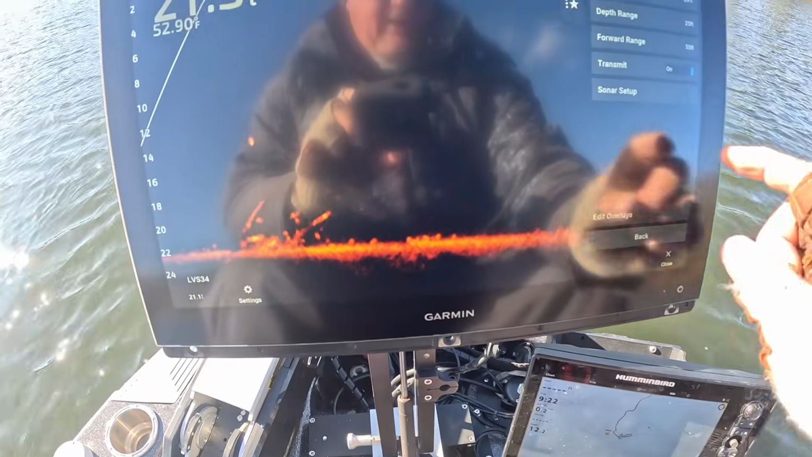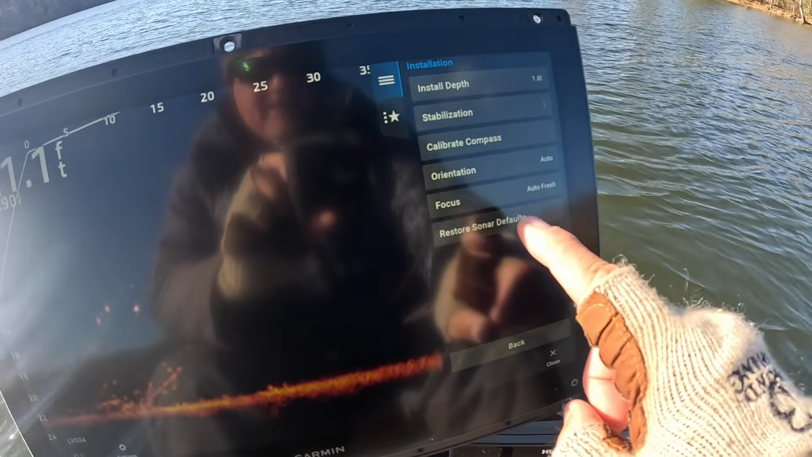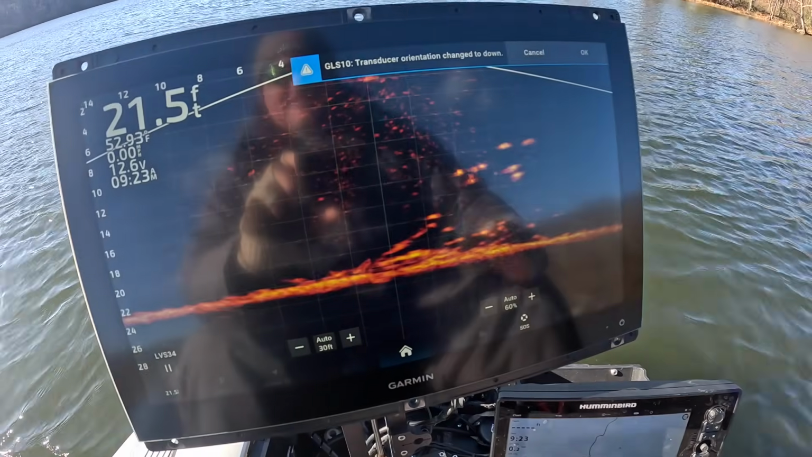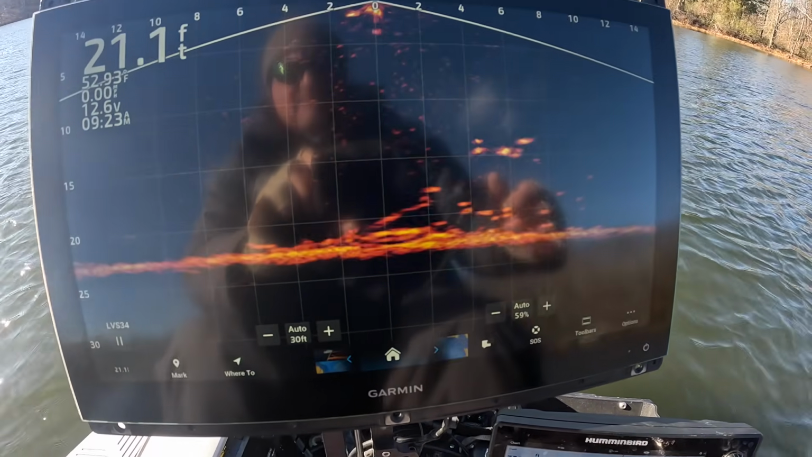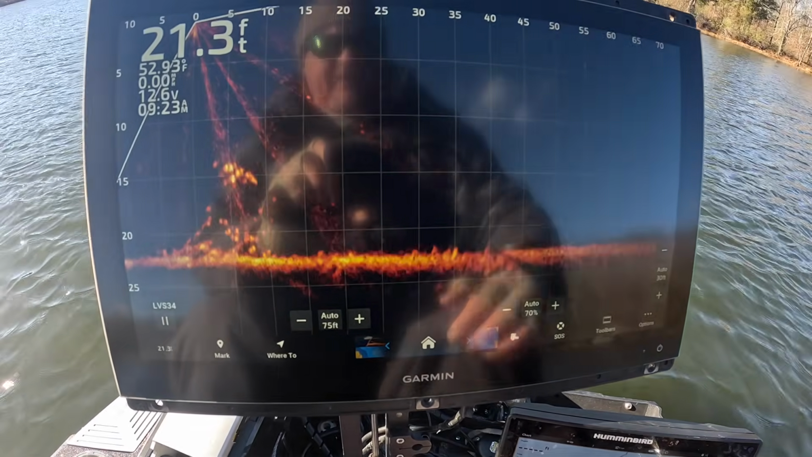We're gonna actually go in here, we're gonna go to sonar setup, installation. We are going to hit restore sonar defaults. Yes, bam, and that's how it's gonna come out of the box, right there, guys. Okay, it should naturally go to the forward view because it senses the way that the transducer is.